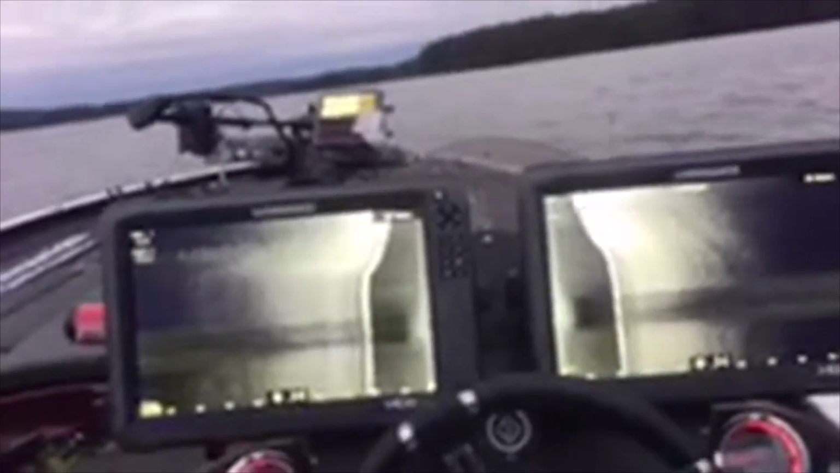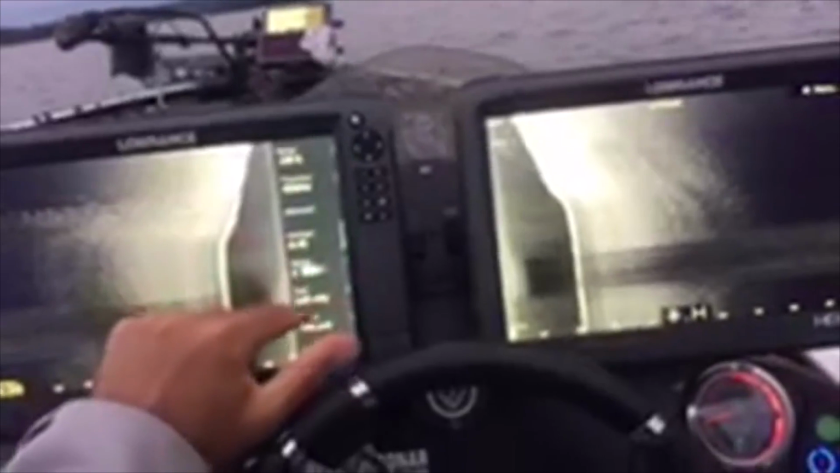So it's showing that it's about 20 foot deep back here, and now we're getting 12, 14 foot. We're coming up this hump. And if you're just tuning in, we split the HDS units, so I got two 12s. We got the left on the left side, the right on the right side. And then you can mess around with your palettes too.